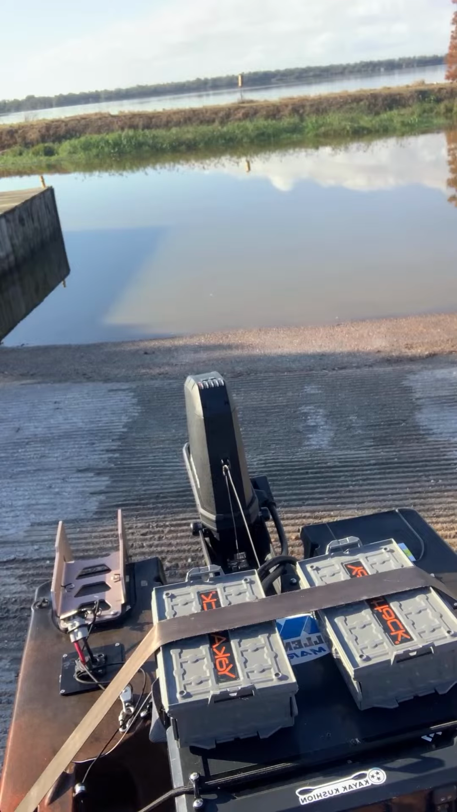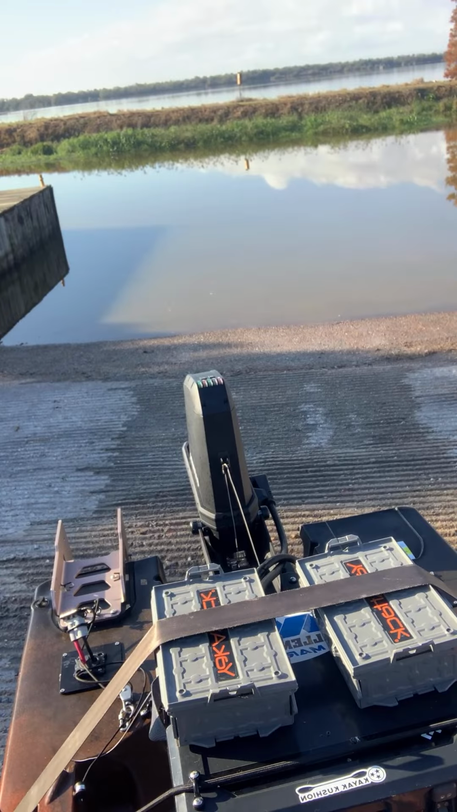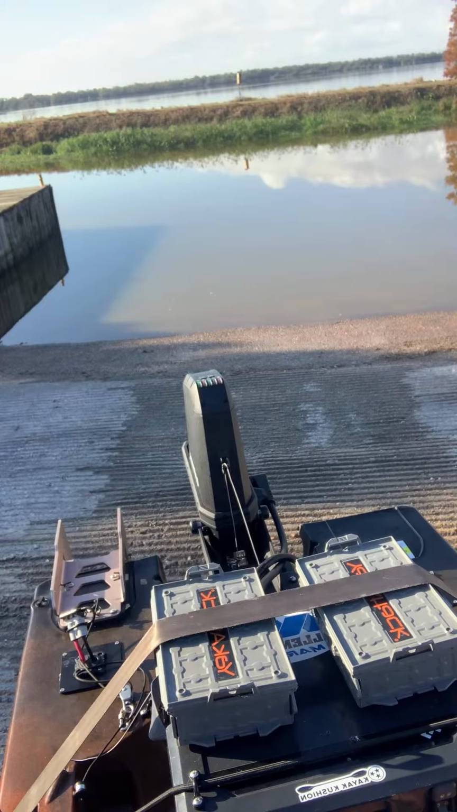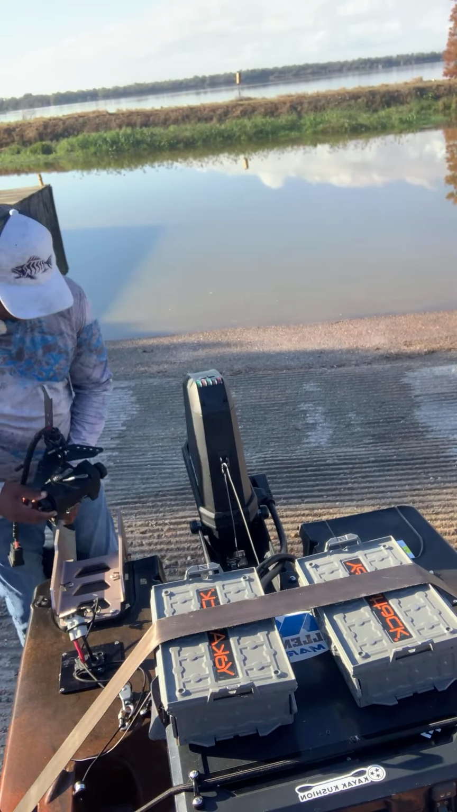That one's gonna take a little bit longer because I need to modify how I put this one on, or I need to go take the other mount off my other kayak and put it on here. Let me grab the throttle as well while I'm here. All right, second motor. Second motor is up.